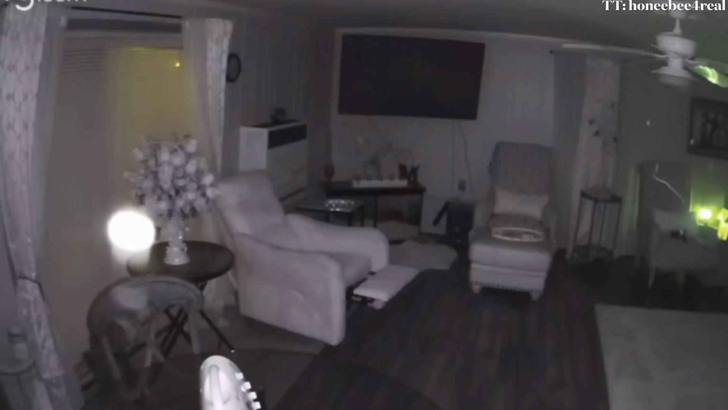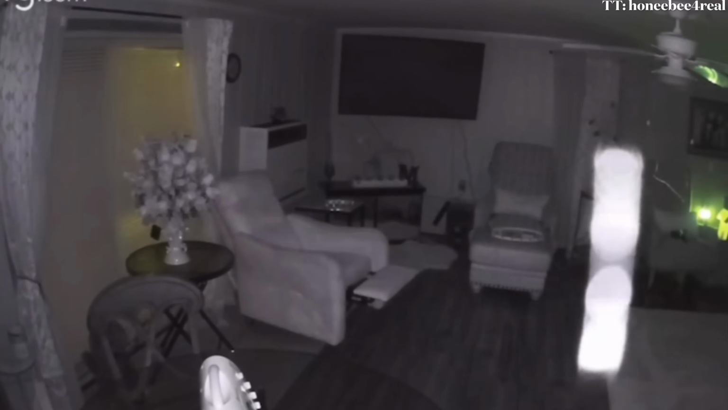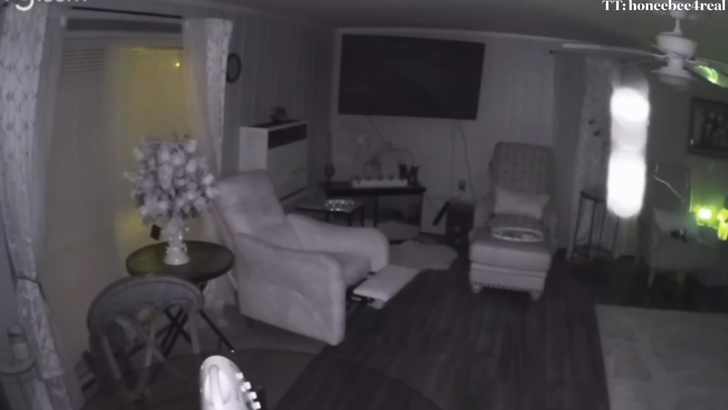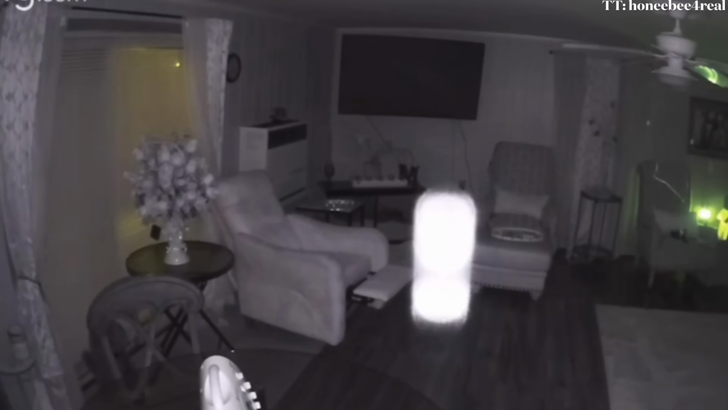So about 1:30 a.m. I get a notification that there's motion. Motion detected at the family room. There's like a light, but I instantly think, okay, that's like a spider web. But I keep watching. It begins to turn into like one solid object, and then got real.